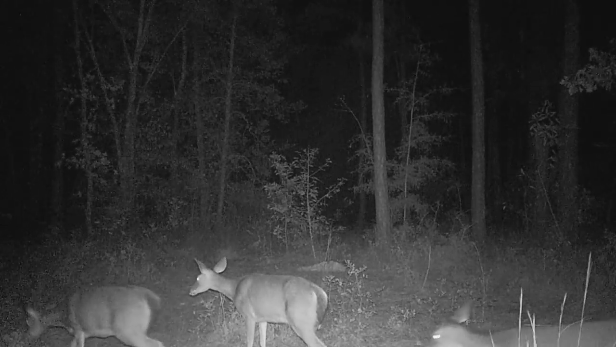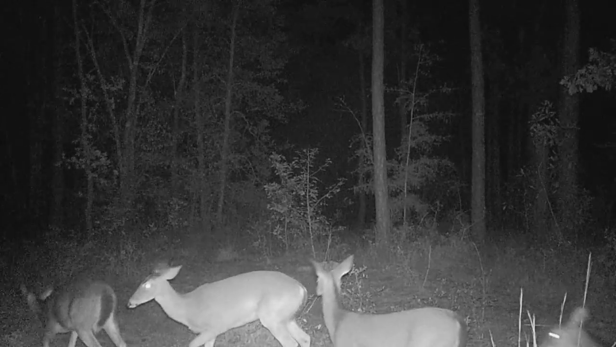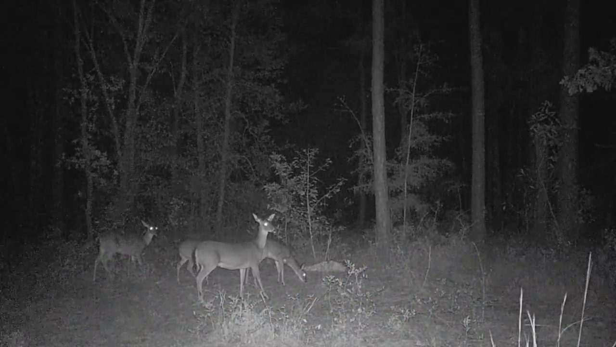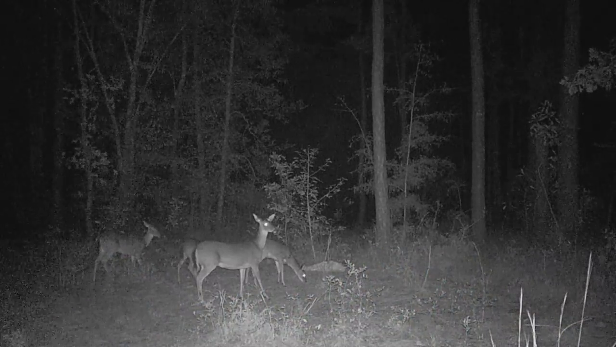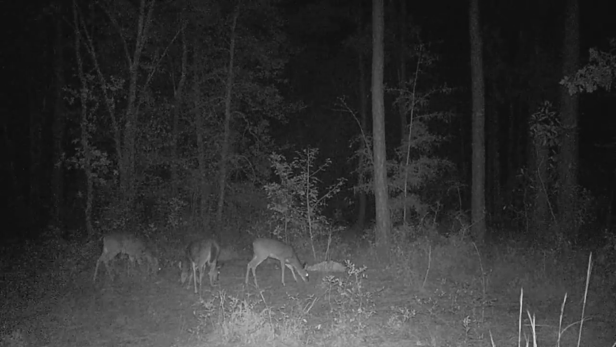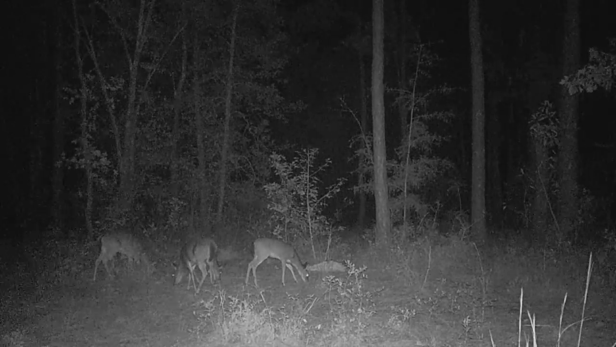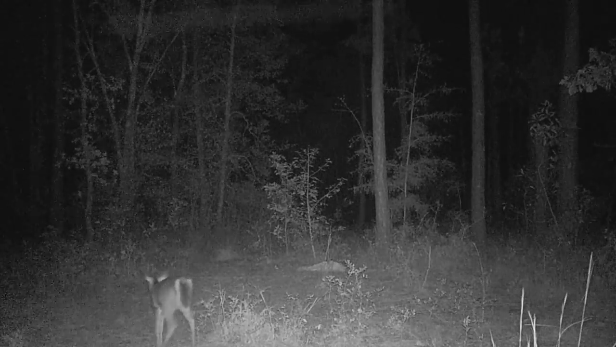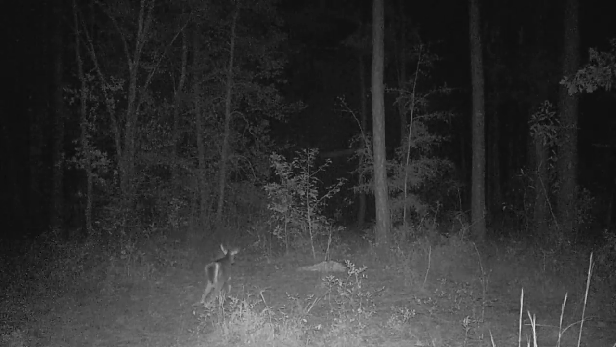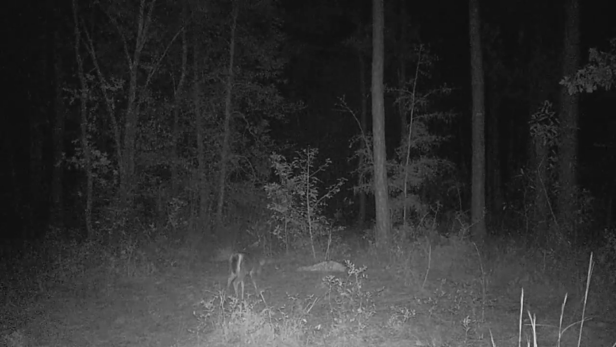Again, back to the night. The whole herd of doe moving on in. 1, 2, 3, 4. Eating all the corn. They said, yep, not going to get us this year. Little doe. Yearling. I wouldn't even mess with that one. Just another example, though. It's all nighttime.